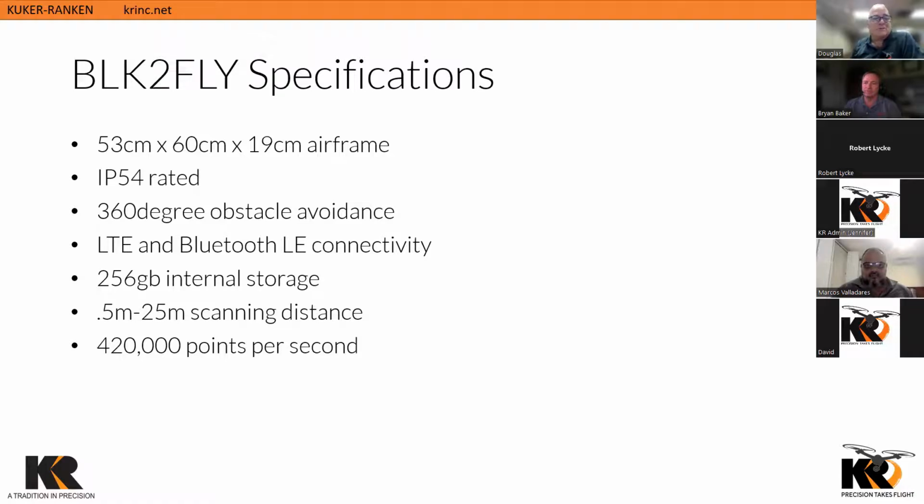Well, you mentioned some specs here. So, folks, we give you an idea of total size. You've got a 53 centimeter by 60 centimeter by 19 centimeter airframe. So it's not huge. It folds up really easily. You can put it into a small case that fits into an overhead. It's IP54 rated, so if you're working in environments where there might be a lot of moisture in the air, bear in mind it is LiDAR, so LiDAR is not going to be terribly effective in wet environments, just for the simple fact that we get reflections with LiDAR off of different things. But it's got a 360-degree optical avoidance, so it protects itself in an environment.